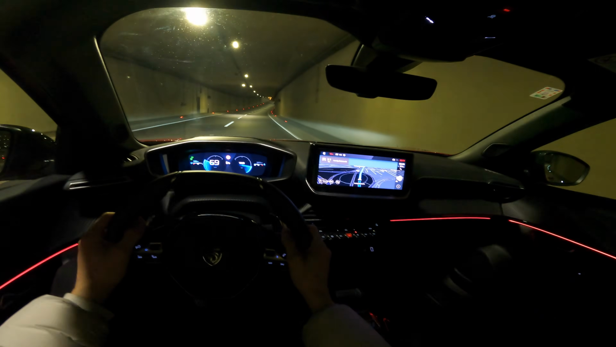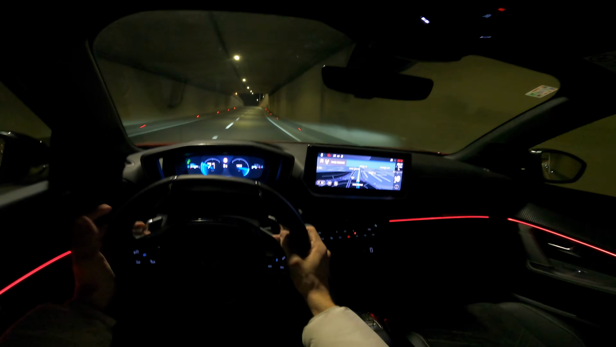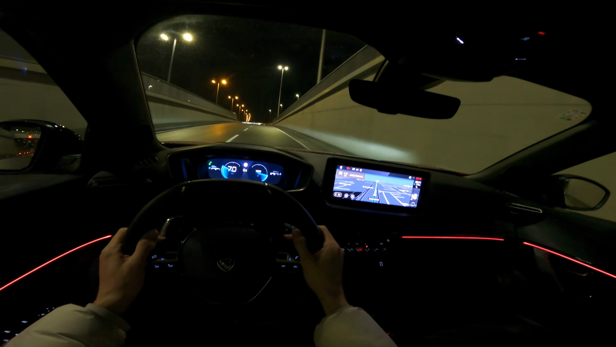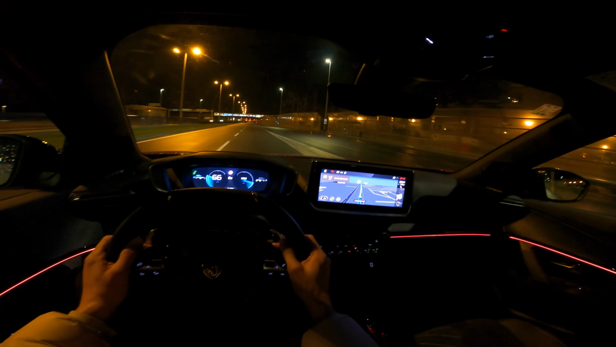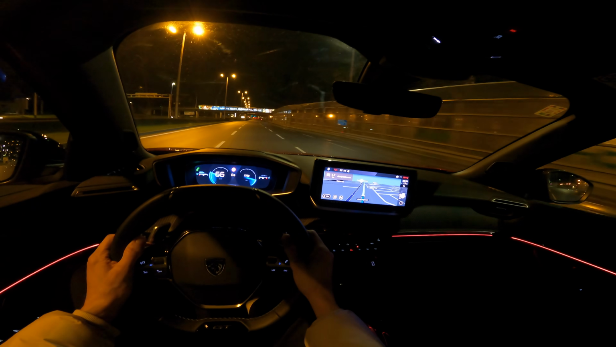And slight improvements, and you know, a better looking facelift. So definitely, if you're interested in the 2008, go for it. It's a very pleasant car.